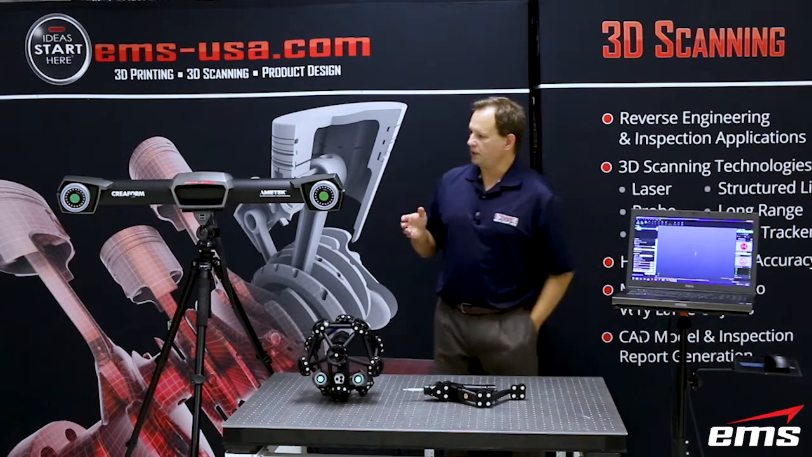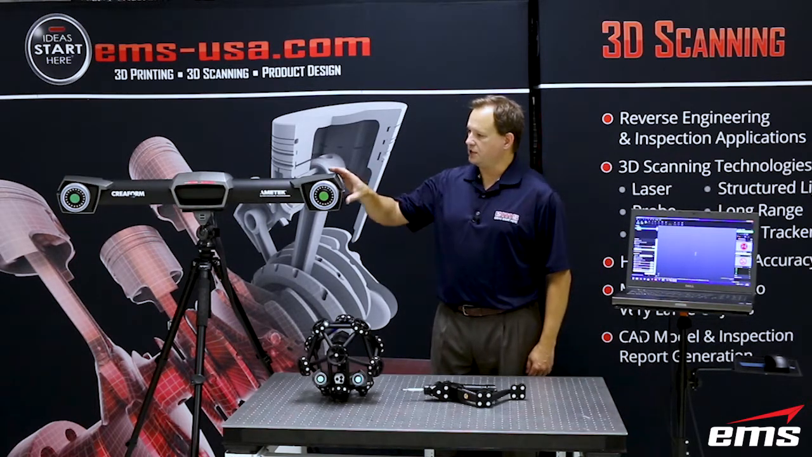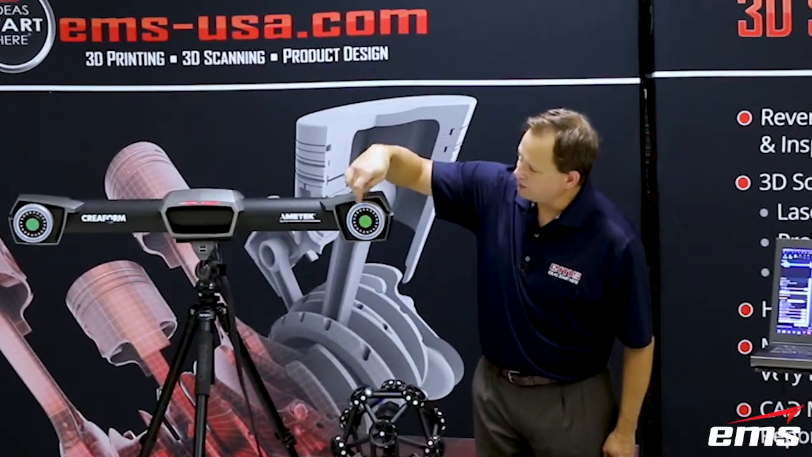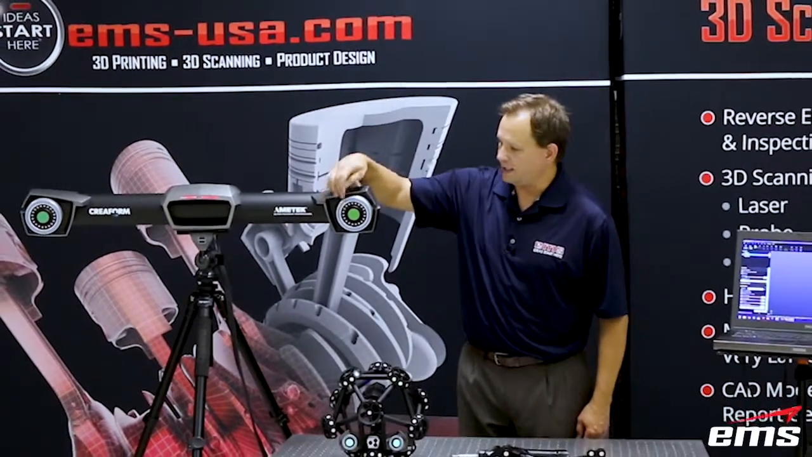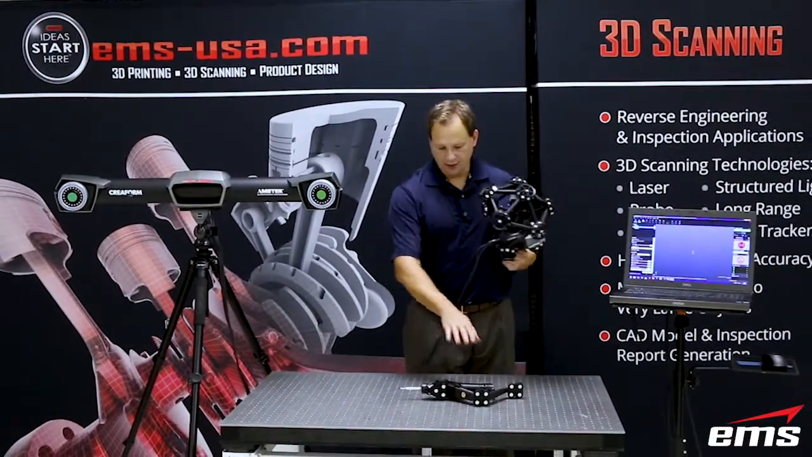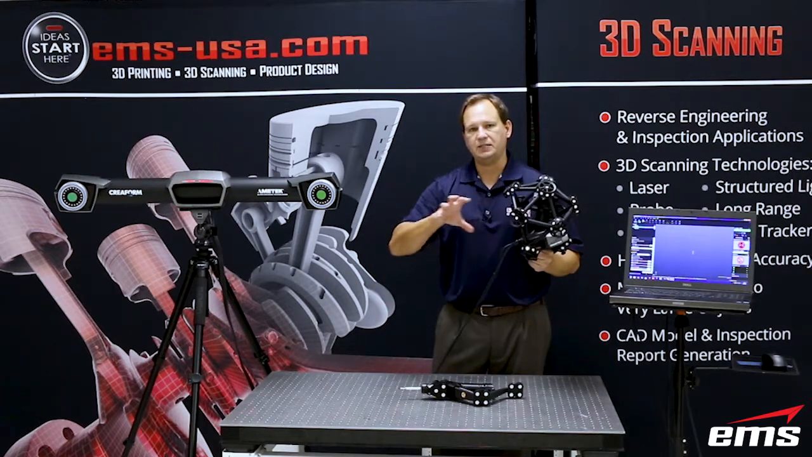So let's start by talking about the C-Track itself and what it is and how it works. Now the C-Track is a camera system, and there's basically two cameras on either side, and around these camera lenses are some infrared lights that pulse out basically a light. And what that's going to do is track either the scan head or the probe itself, okay? And it's going to track it in space.